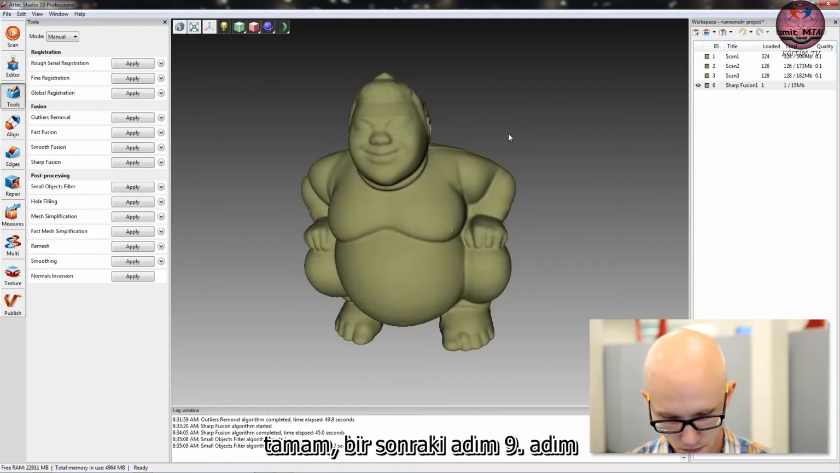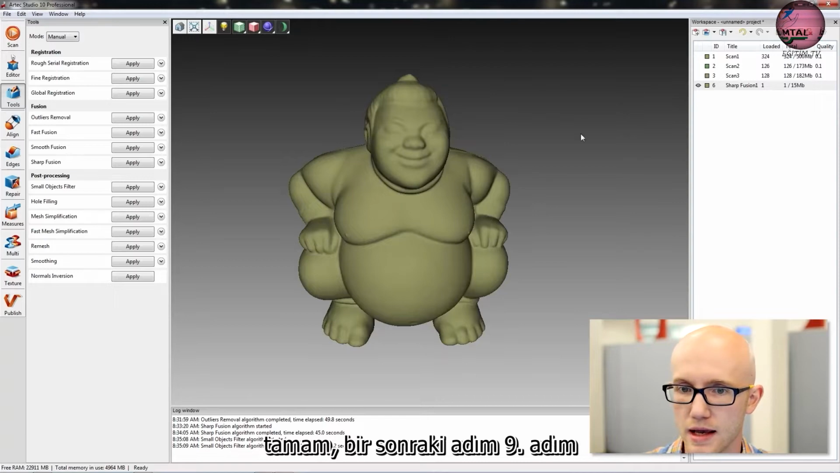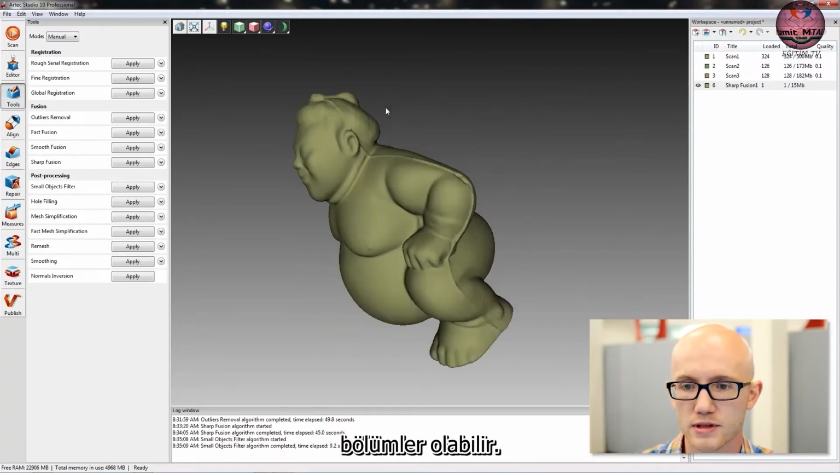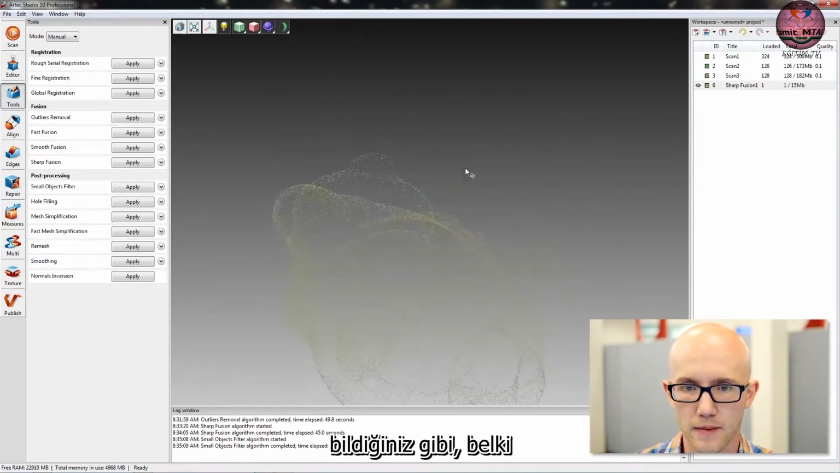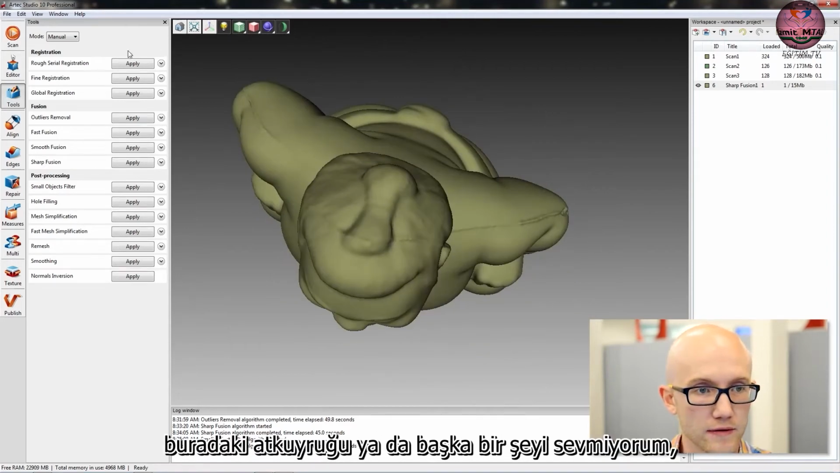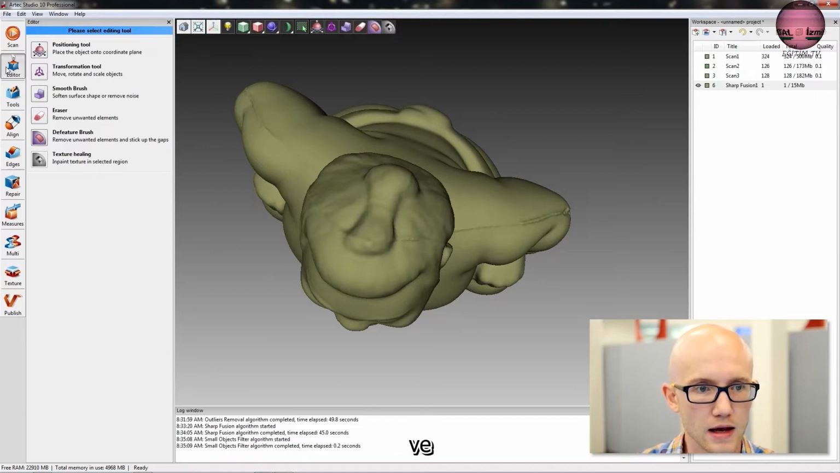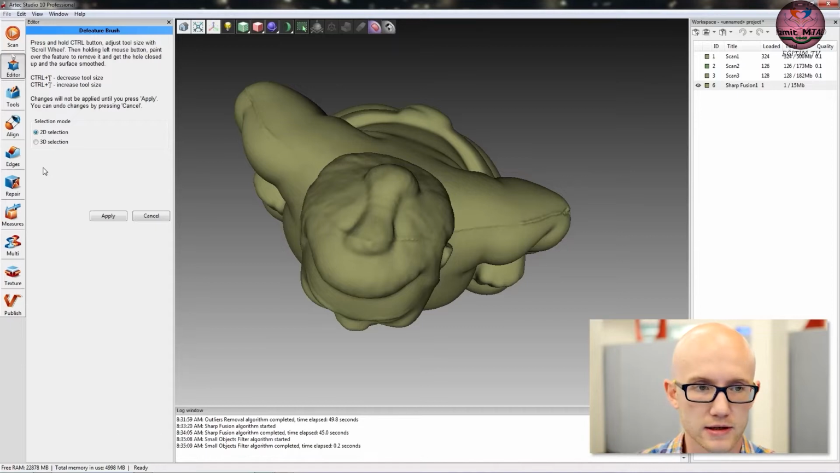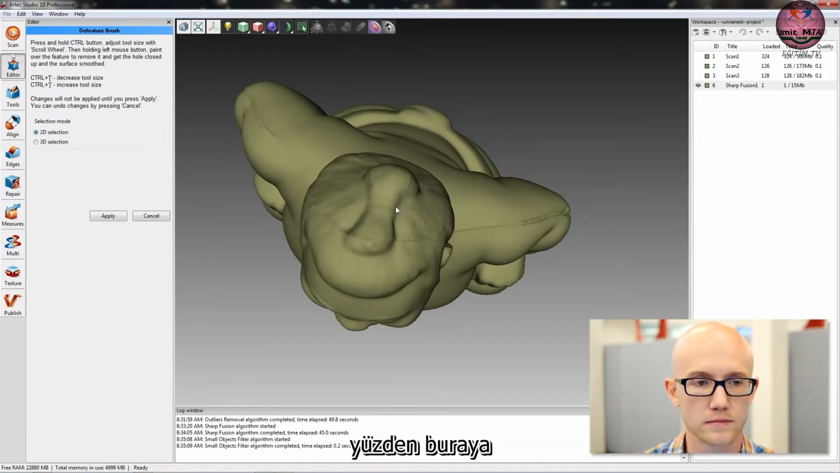Okay, so the next step, step 9, is editing of your model. So after you're done with the fusion, there may be portions of the model that you want to get rid of, like maybe I don't like this ponytail here or something. I can come over here to my editing tab on the left-hand side, and I'm going to use the defeature brush, which is different than the eraser in the fact that the defeature brush erases and then patches the hole.